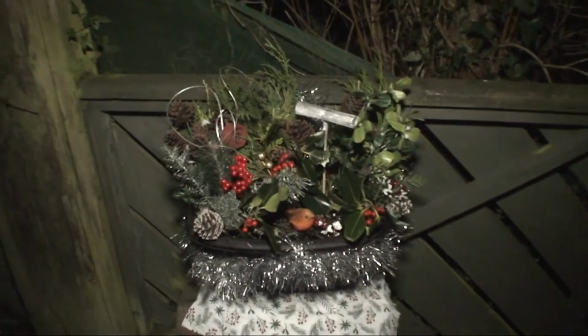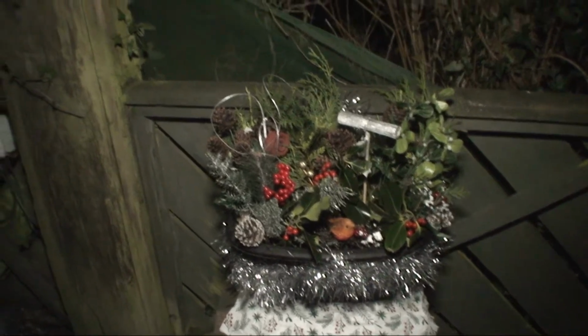That's in a basin, that display. That's pretty nice now. Right. The reason why it's in green is because the human eye can see more shades of green than any other colour, apparently.